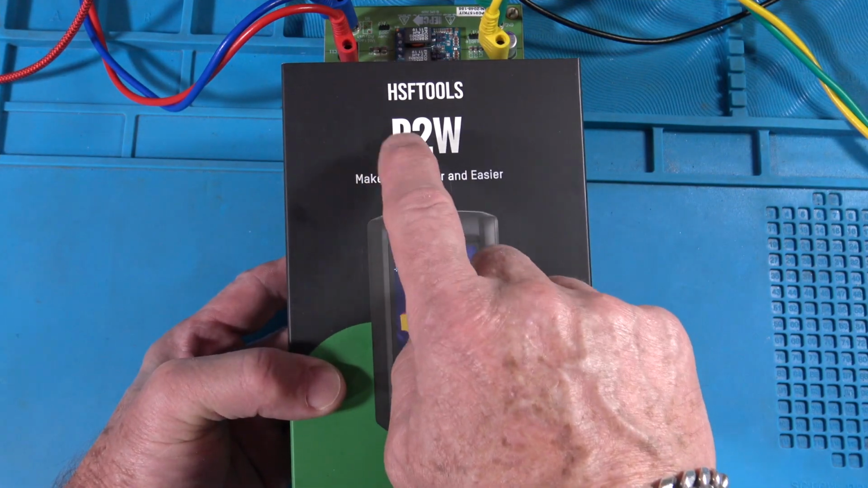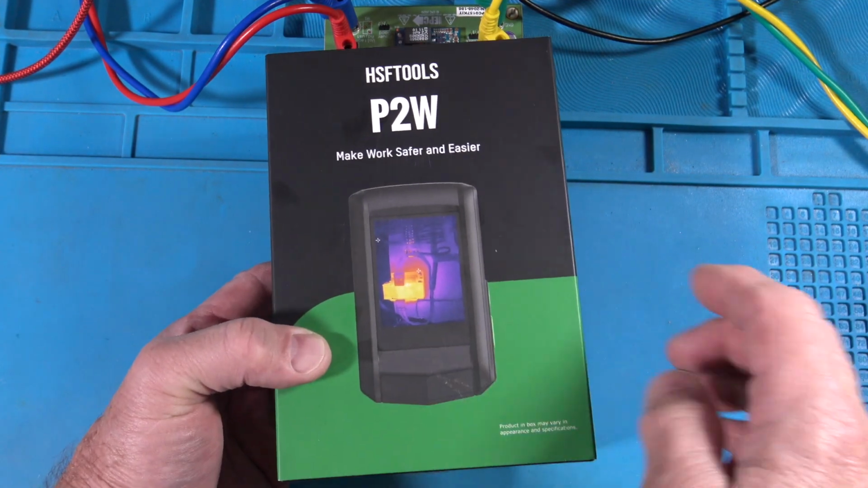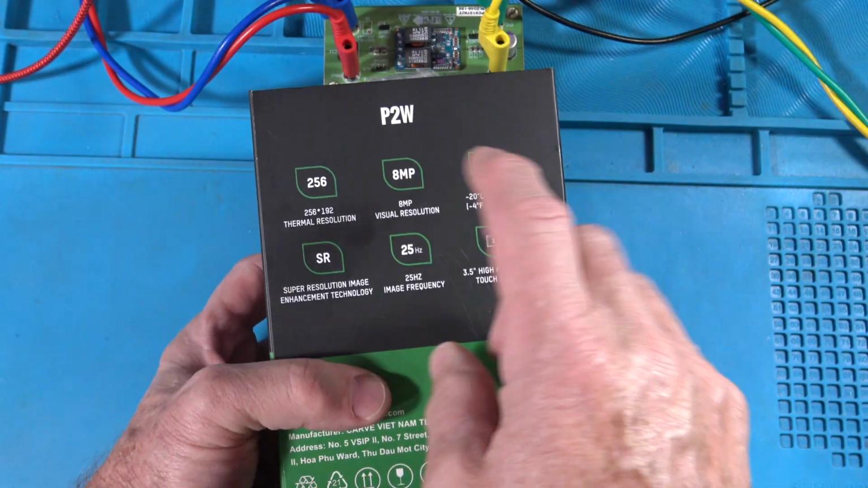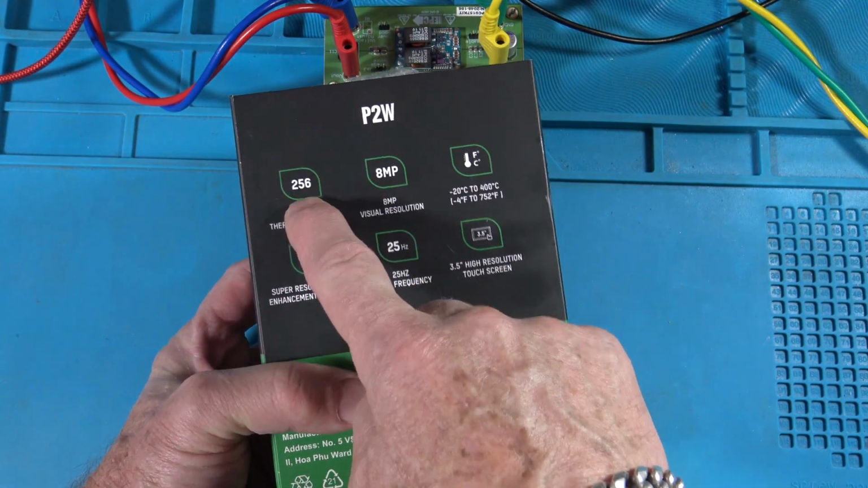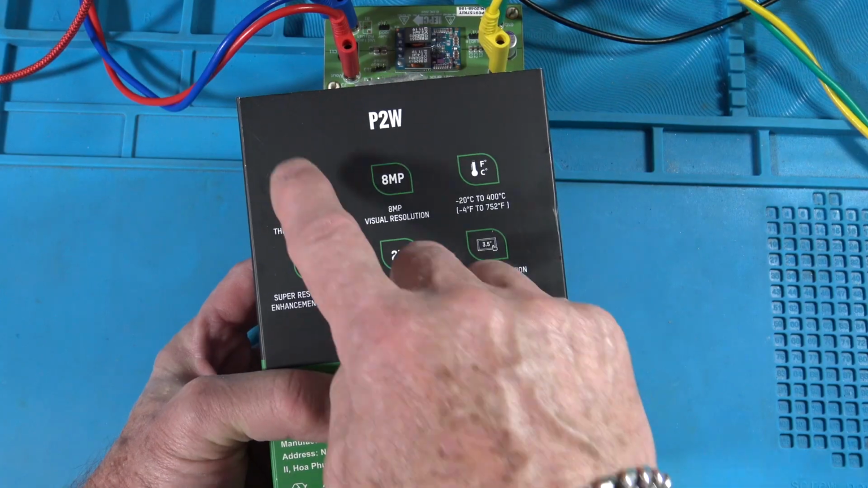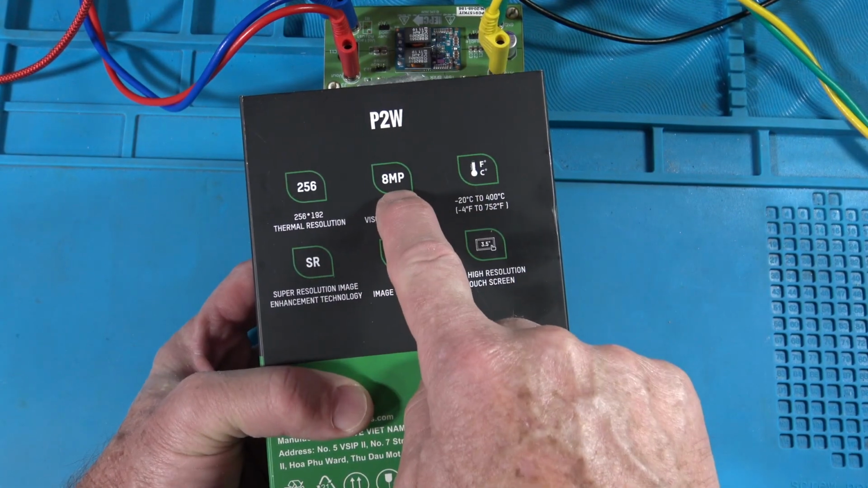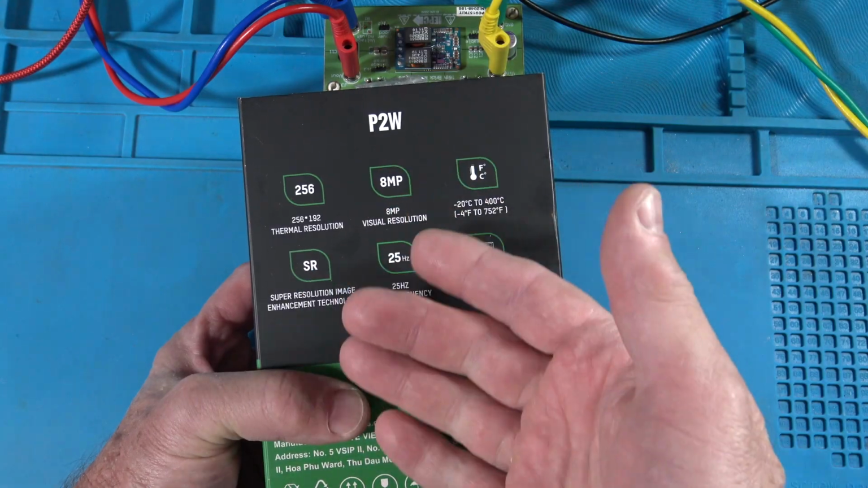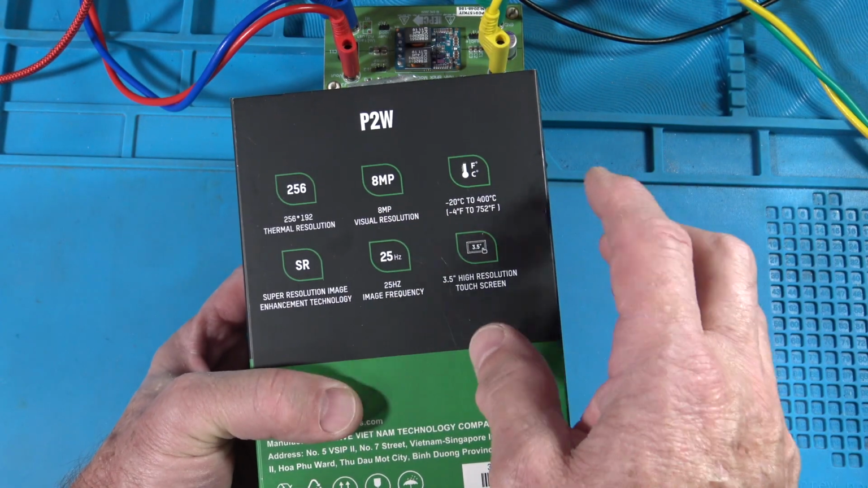All right, guys, so the P2W. This is a really nice tool, guys. Just to show you the box. Okay. 256 by 192, that's the magic. Along with this 25 hertz, they go together. You'll see that. Now, 8 megapixels for the visual camera, that is amazing. You get an 8 megapixel camera with this visual camera.